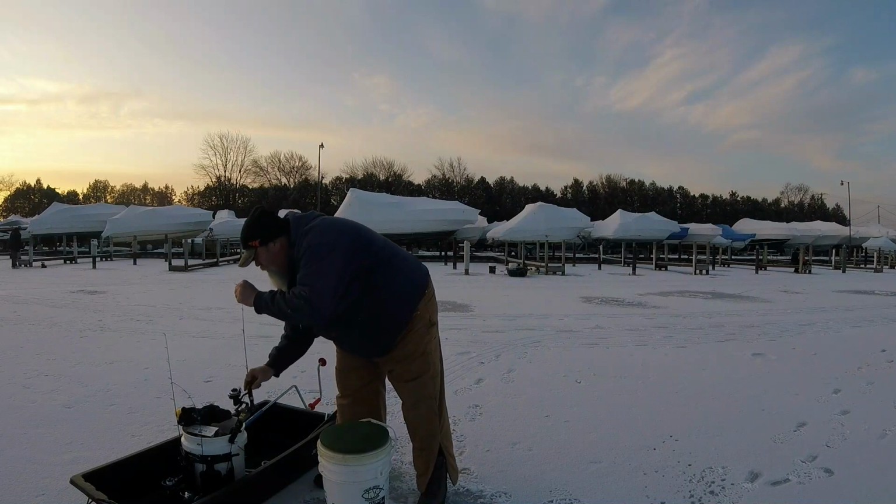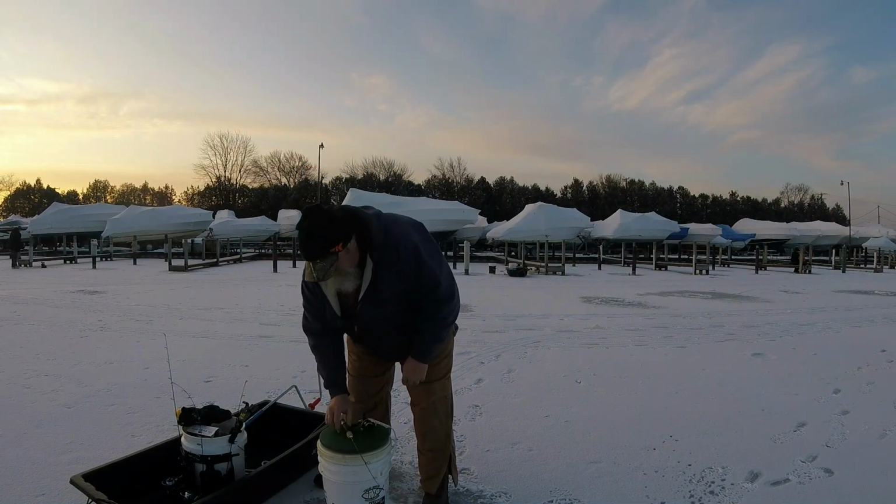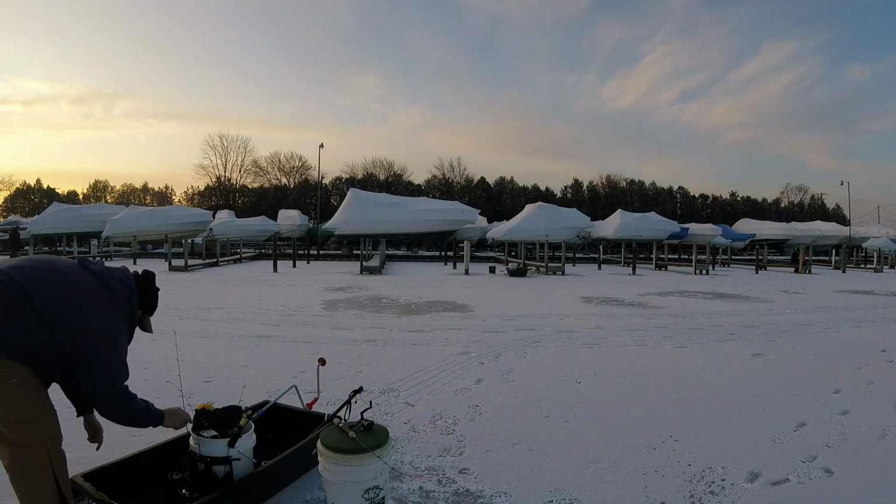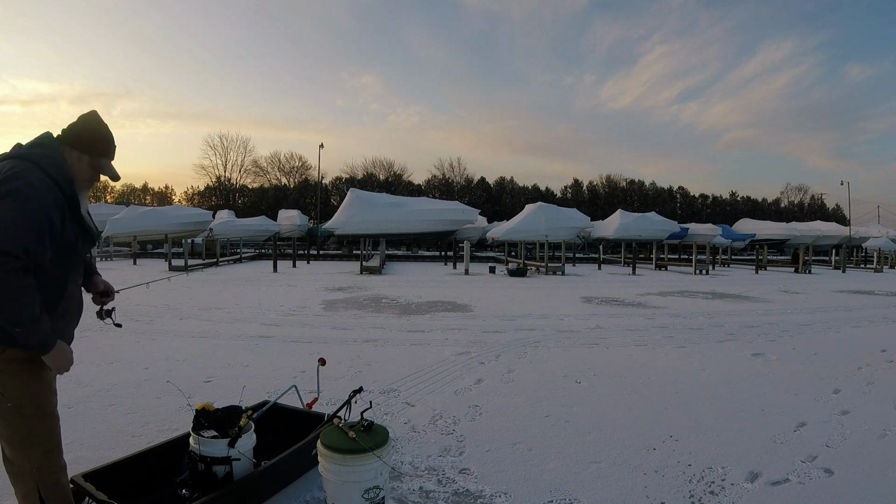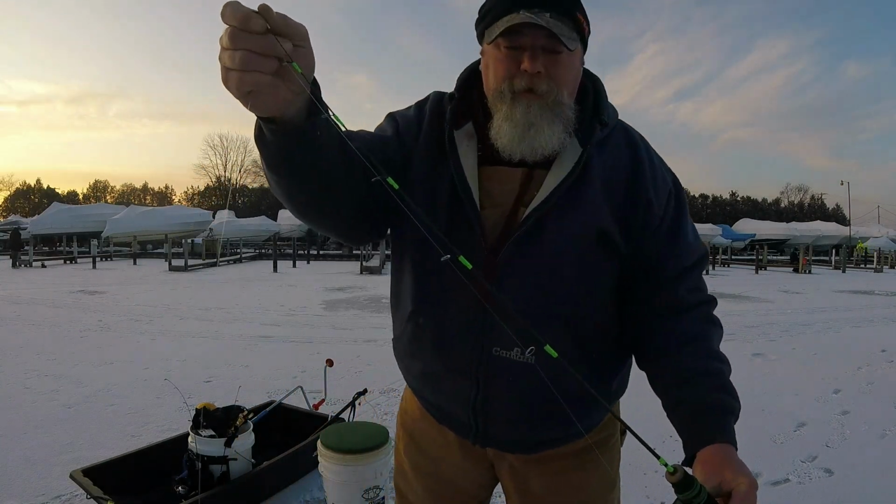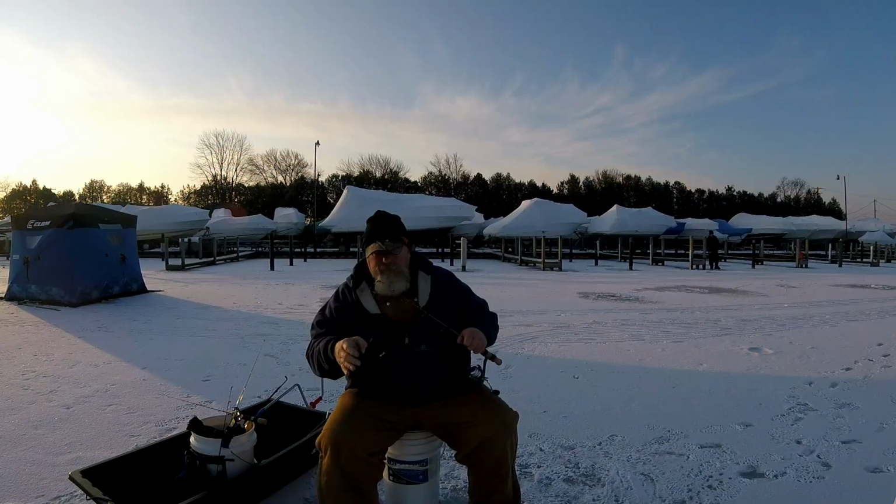I hear you got to work for them, but we'll see. Generally, I would prefer not to be fishing canals in February. I'd much rather be on the main body of water. But with the limited ice we have this year, canals were one of my few options this morning. And I was dying to get out and try my brand new custom-made jigging rod.